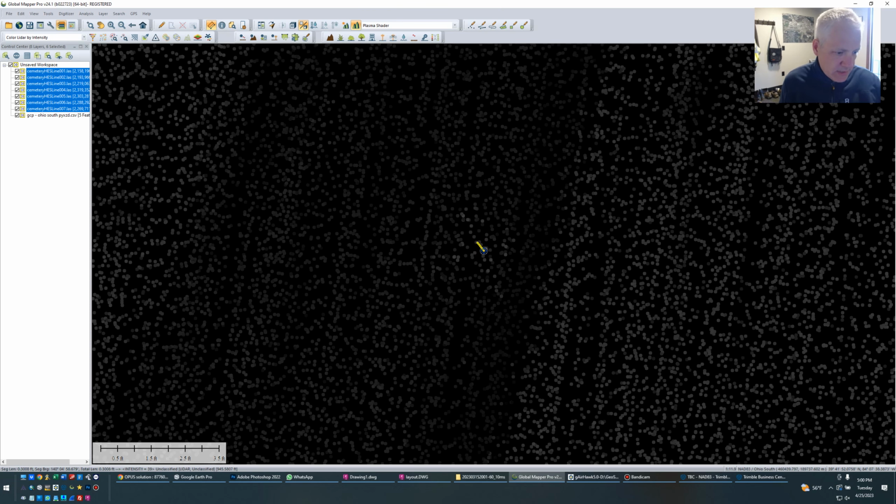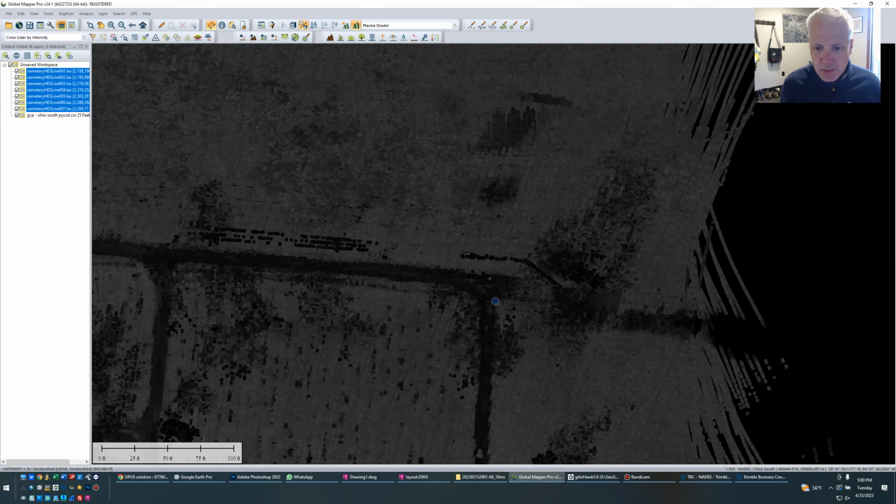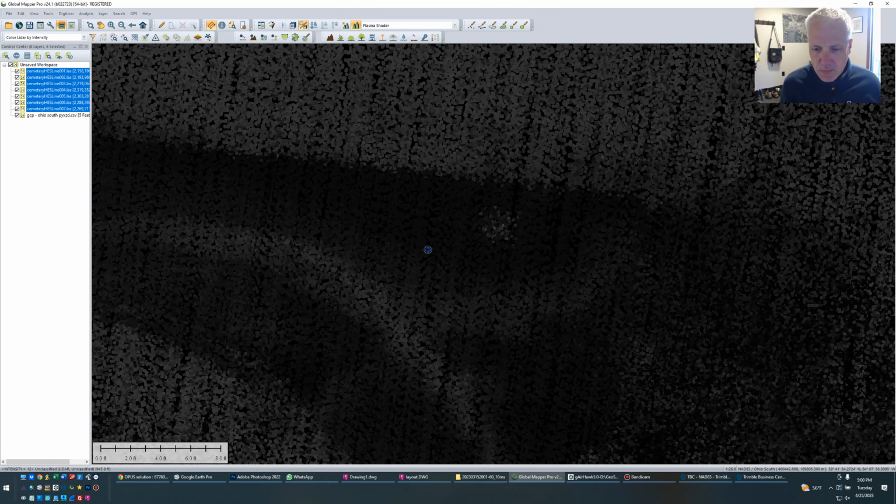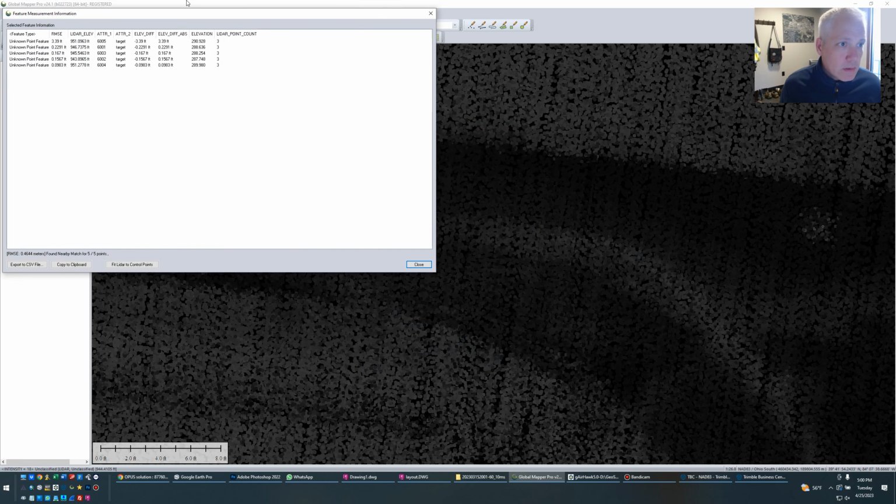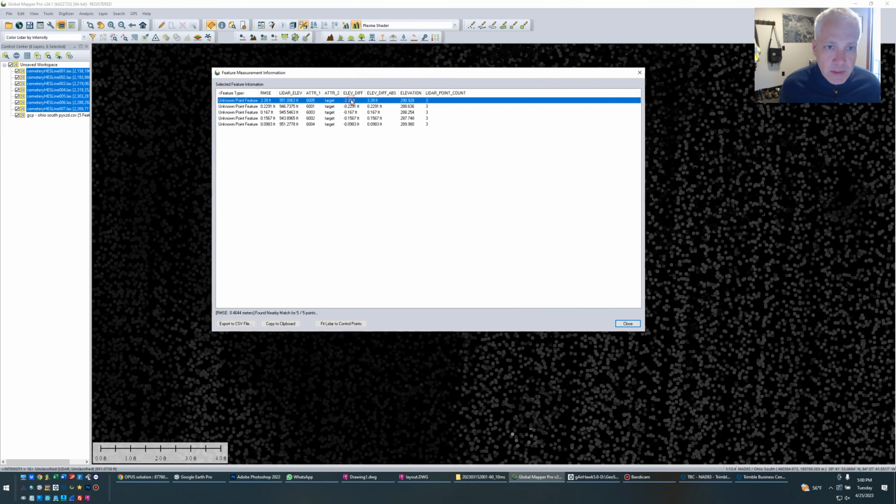Down here in the lower left, you can see it's about 3/10. So horizontally, it's pretty darn close. I have another one under here that's, again, pretty close. Let's check my ground control. One of them seems to be off. Let me see what's going on there.